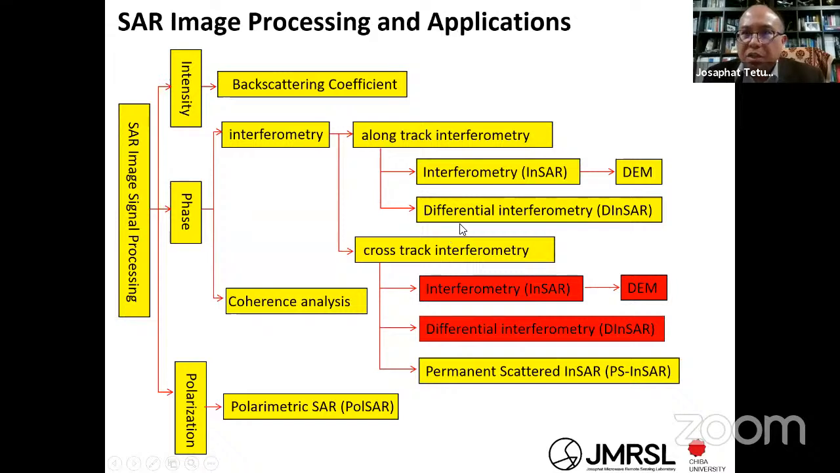Another one is differential interferometric, and cross track. For example, the spaceborne platform moves, circulates, and observes one place, and then a couple of days later observes again at a different time. That is cross-track interferometric. With cross-track interferometric you can process to get the DEM and differential interferometric. Or if you observe many times, more than 15 times, you can process it to find the change of the Earth surface.